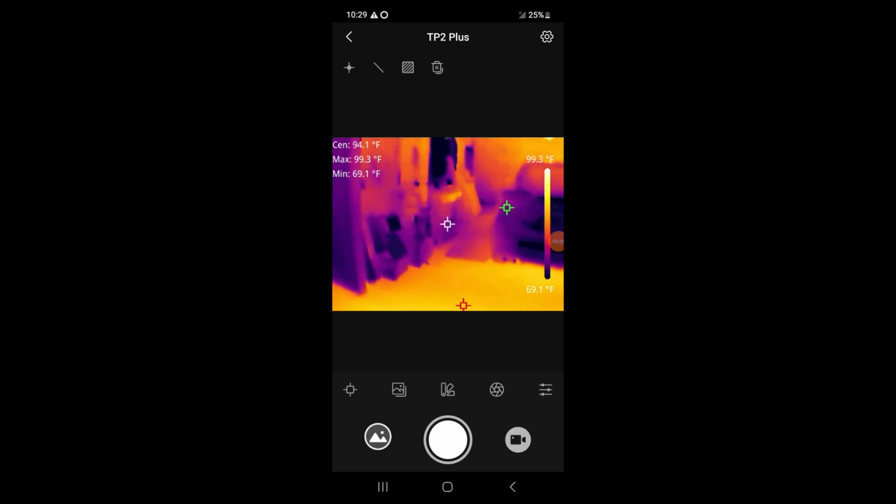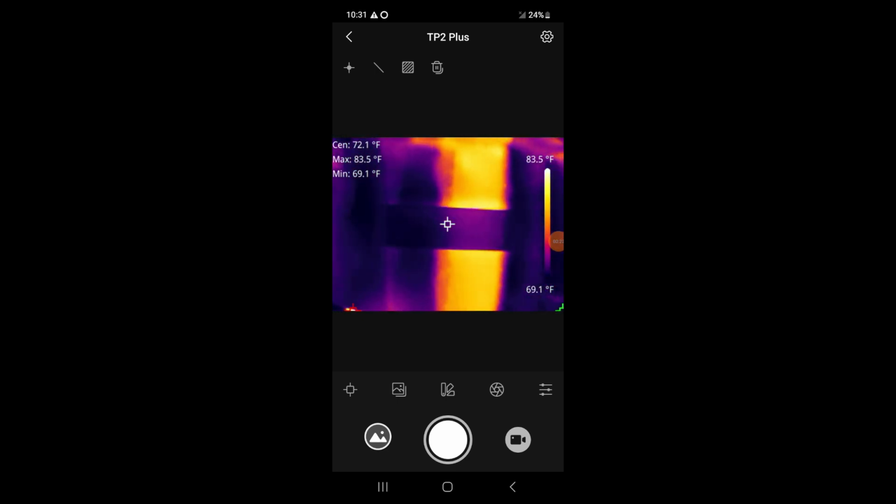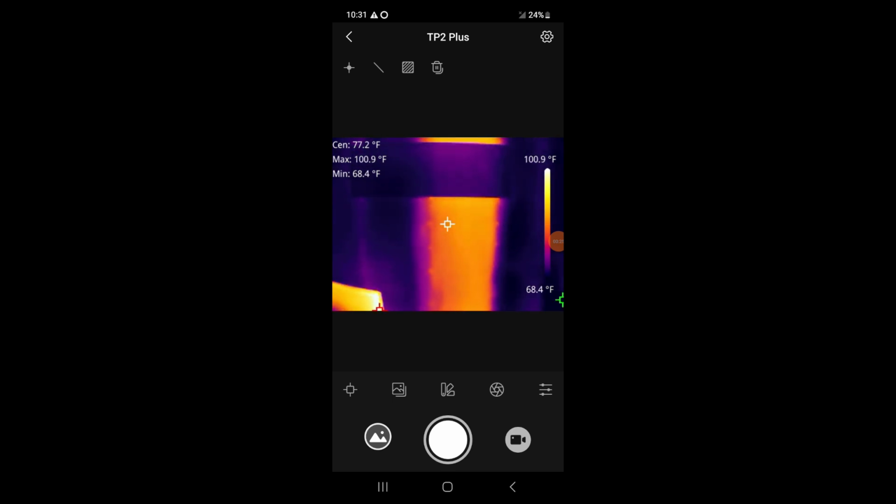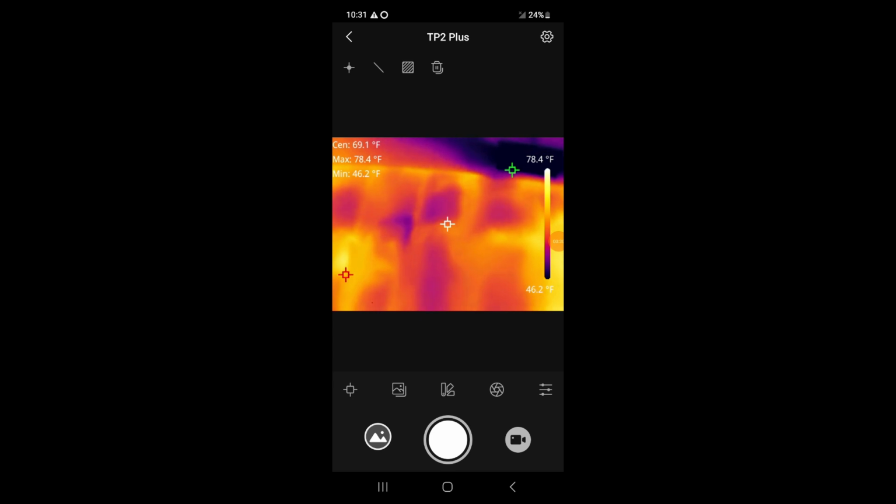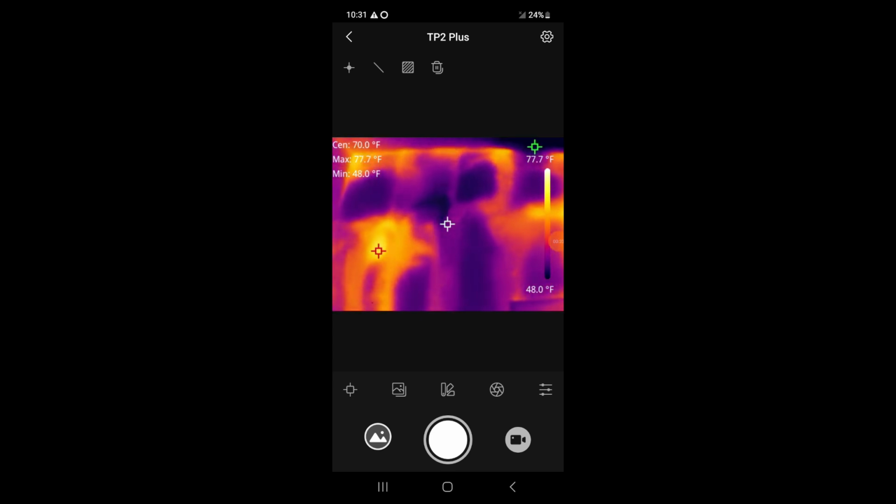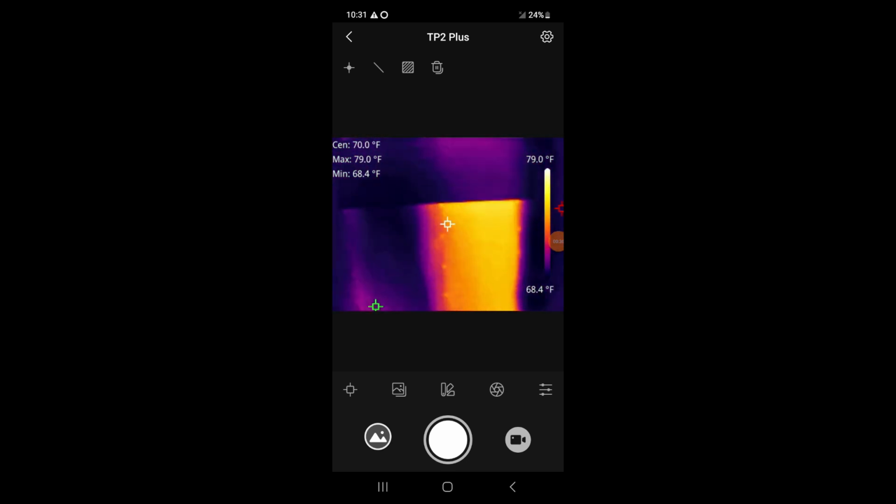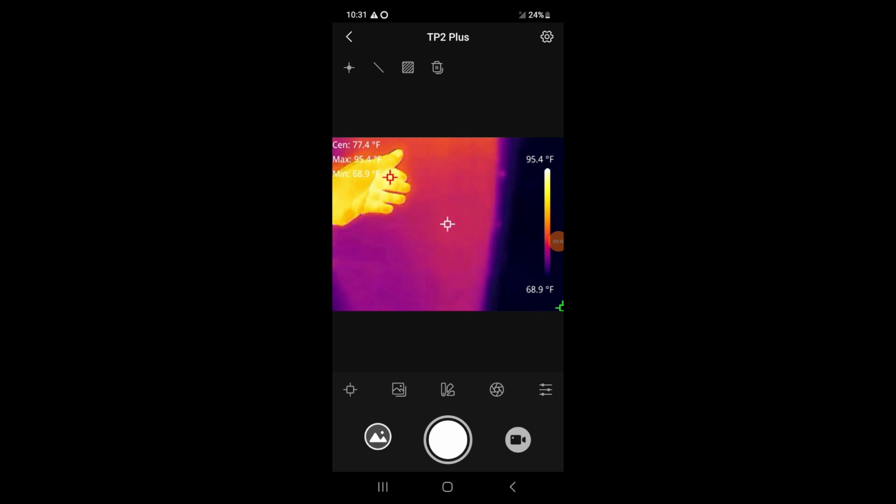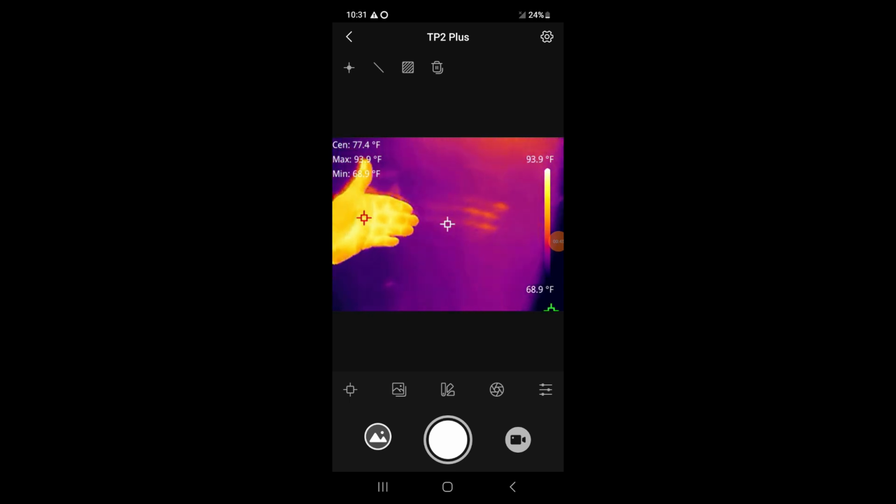Let's go ahead and look at some of the walls and some of the ceilings. Okay, here we are inside. That's the hot water heater on this side of the wall. And as you can see the studs, when I go up the wall, it is a little sensitive, I think, though. But it does work. As you can tell, there's a cold spot here, and then it obviously gets warm when you put your hand over here. You can even see where my fingers are.